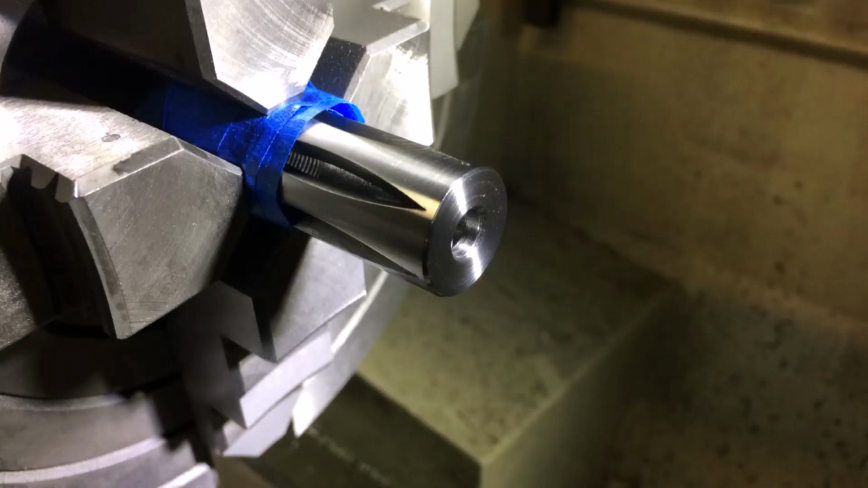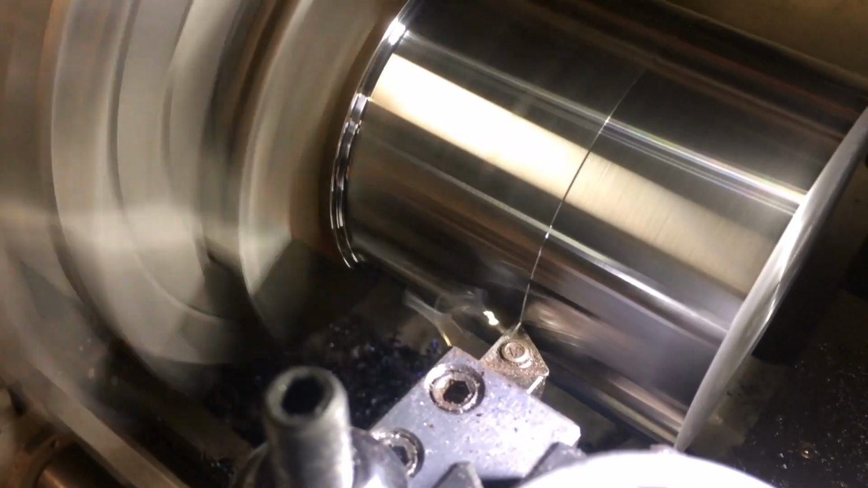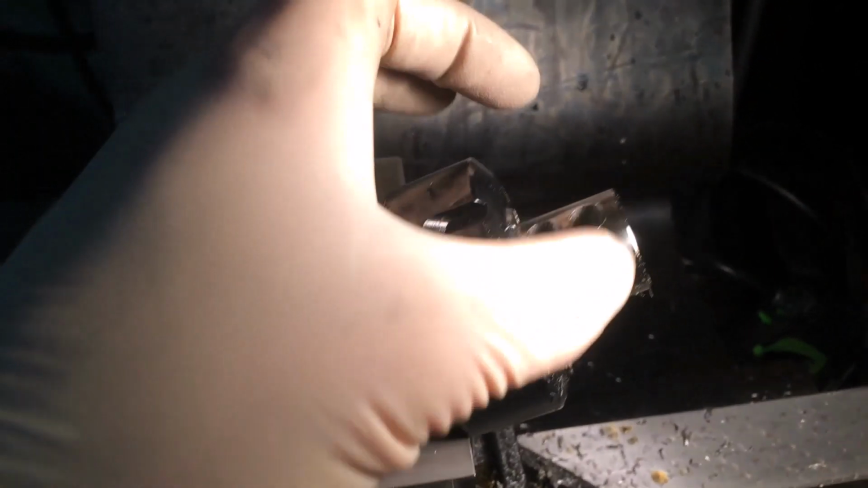Just start. We'll finish. Quick finishing pass, not too bad. And I'll probably do that.